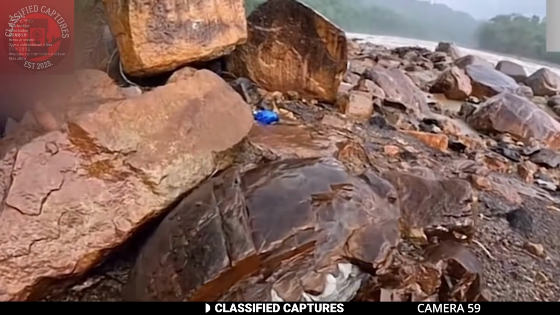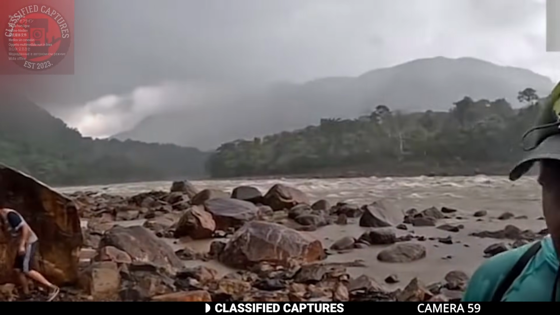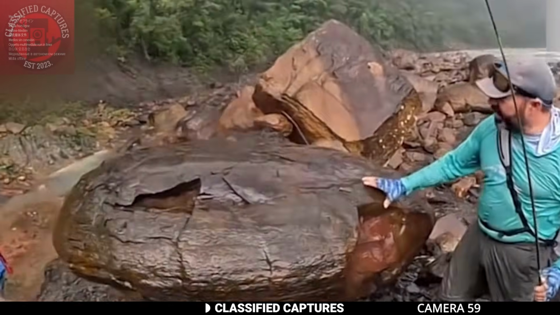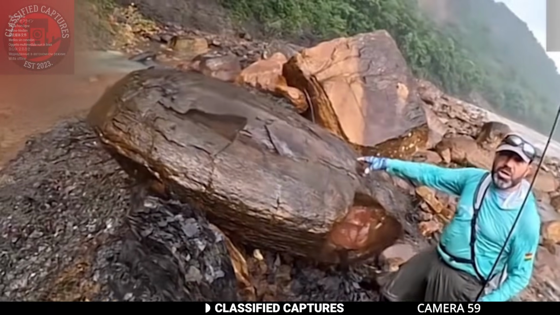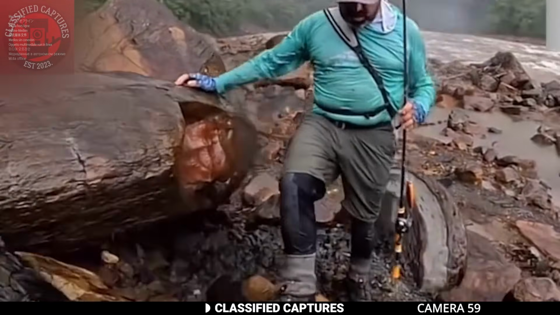These men, who were fishermen by trade, were on a hike to a remote fishing spot in Bolivia when they stumbled upon something unexpected. The area was filled with strange, oddly shaped rocks, and what's even more intriguing is that these rocks eerily resembled flying saucers. Take a look at this footage.